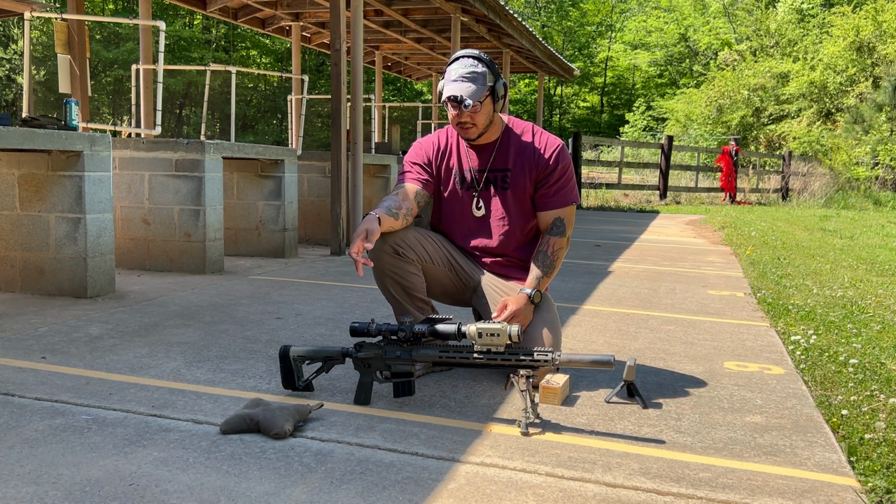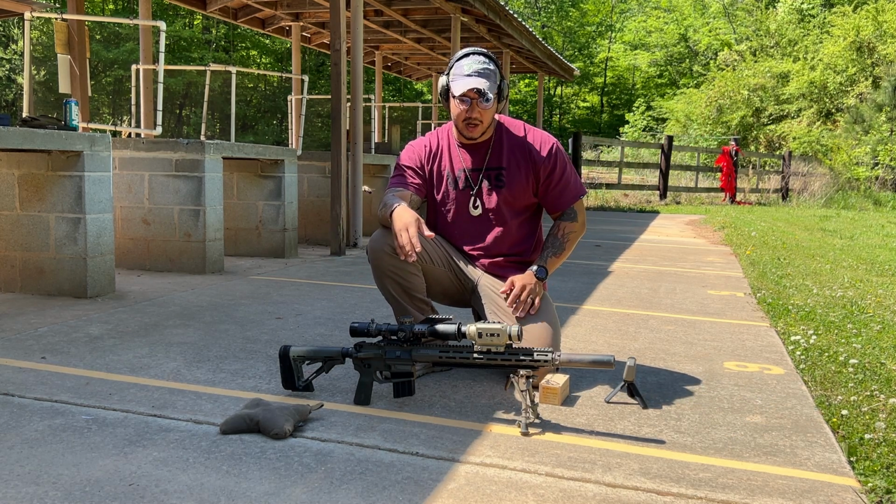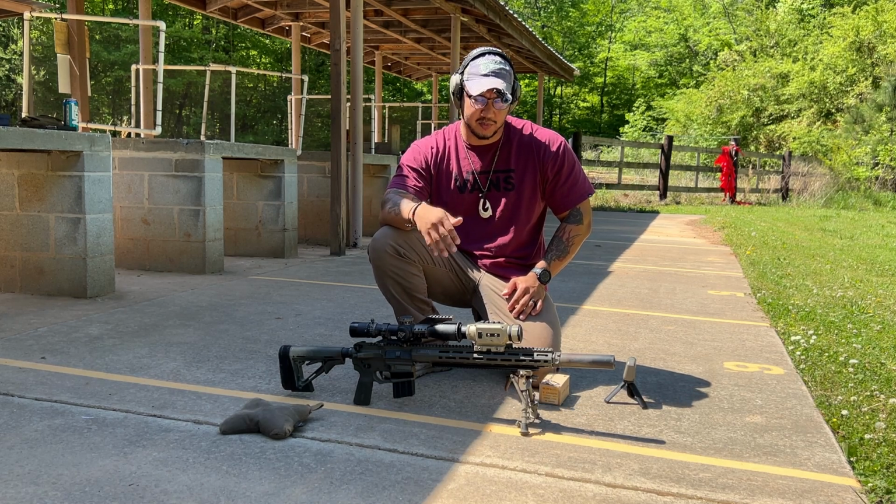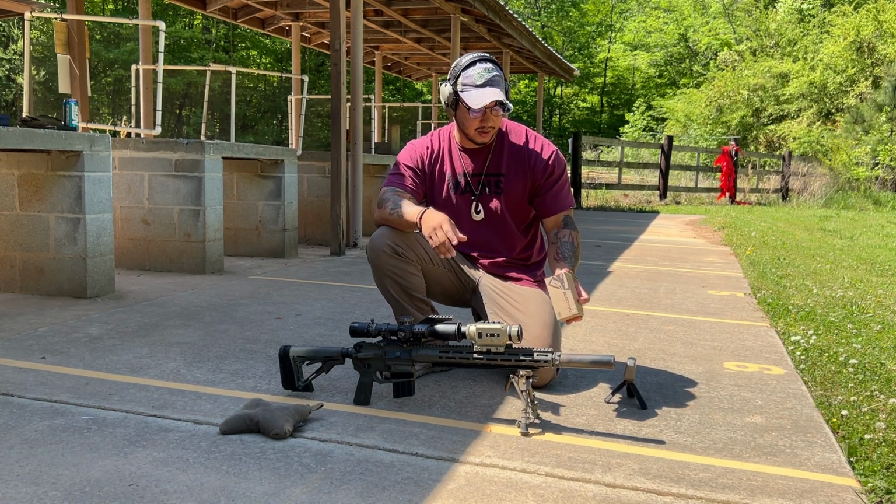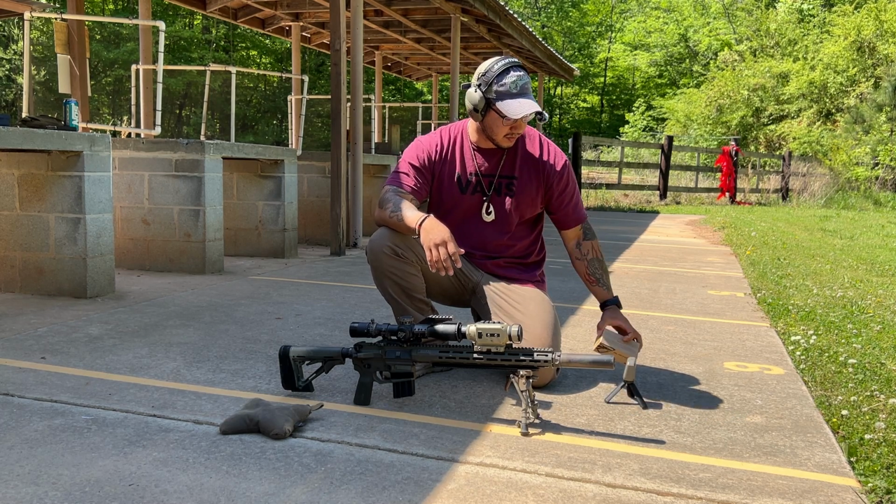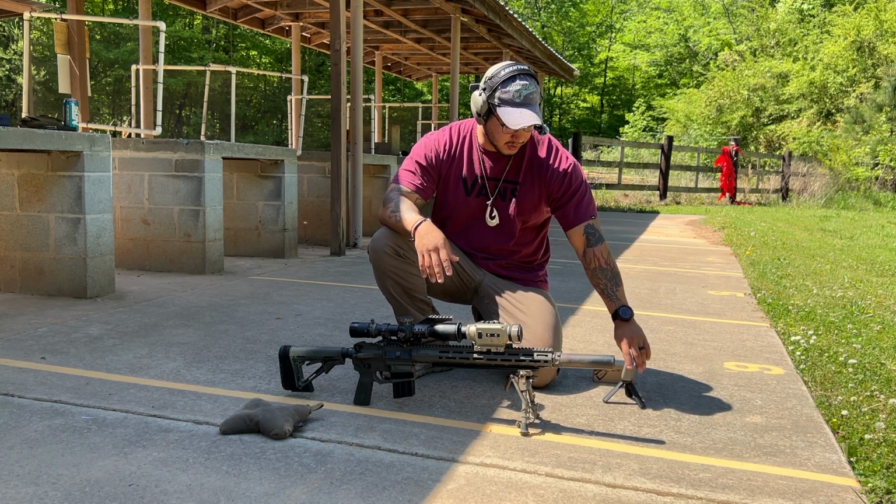Trigger cam is down. It is what it is, but I have a target set up downrange, and in between iterations, I'll just walk you guys with me back and forth. The ammo that we're shooting is 77 grain Remington Black Arc. For the money, this stuff is pretty dope. I'll throw up the chrono numbers on screen as B-roll, so y'all can see that.